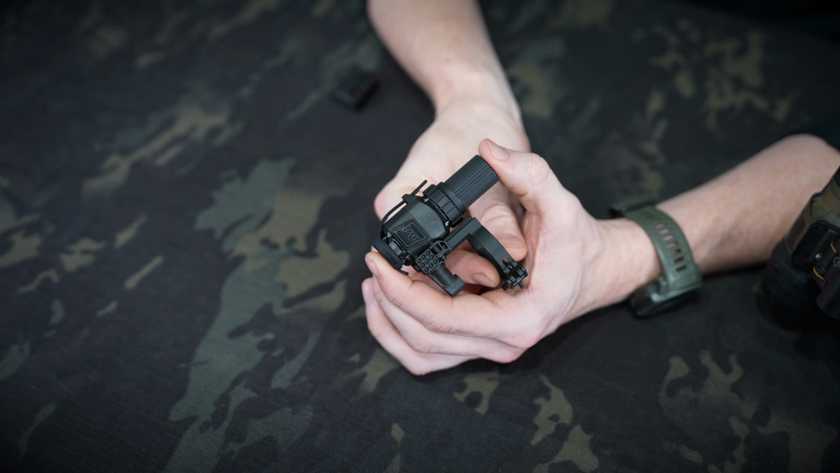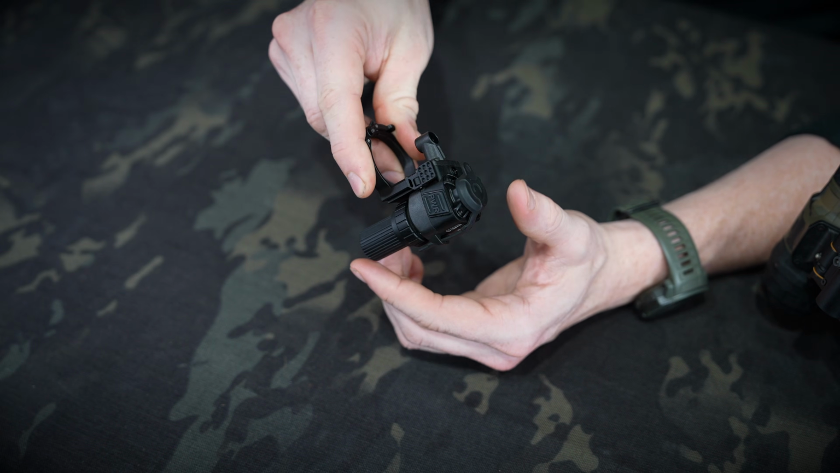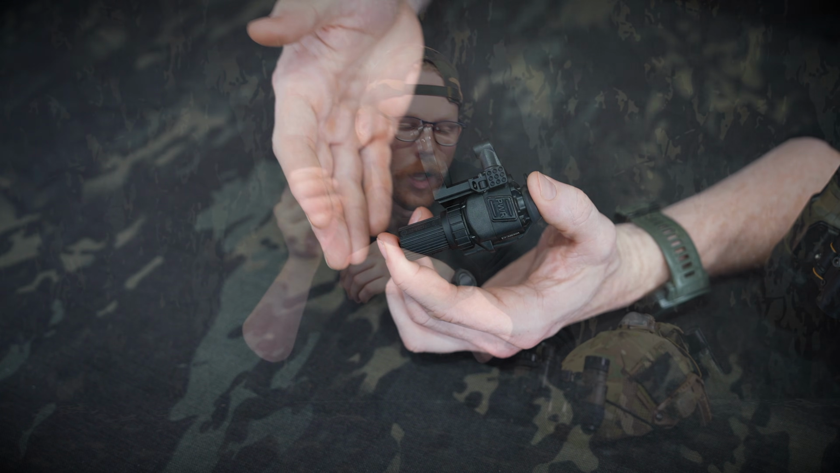Let's talk about it. So this is the RIX Tactical RENV-C clip-on thermal imager. Obviously this clips on to your standard night vision devices and works in the same way that several other devices on the market currently do. For most of the comparisons here, I'm going to be comparing as close as I can apples to apples, which for us here in Canada is the RENV-C clip-on imager. It's the closest one that we have, and it's what's currently available on the market that competes with this. So that's the one that we're going to compare it to. Full disclosure, we carry both of them.